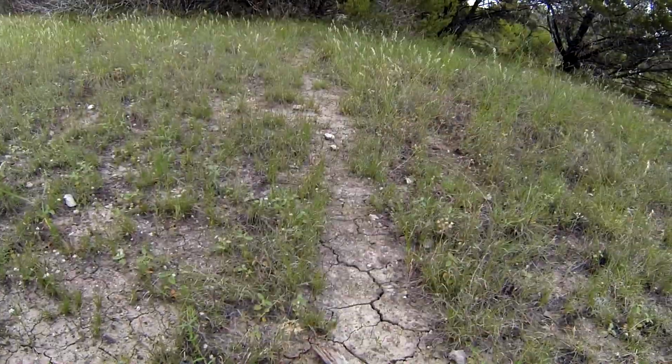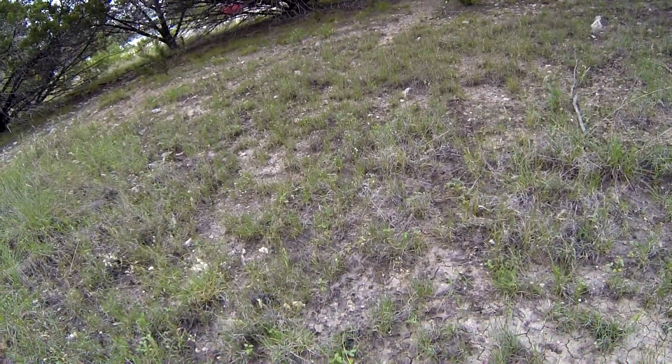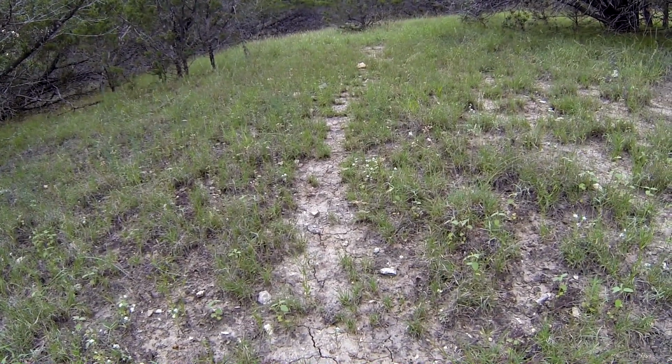All right, we're in Potters Creek Park, Canyon Lake, Texas, and I'm going to set up a game cam out here. I found some trails where I'm located, and we have a piece of chicken, and we're going to tie it to a tree. It's one of the trails there. It's another trail that runs off that way. And that game trail keeps going off that way.